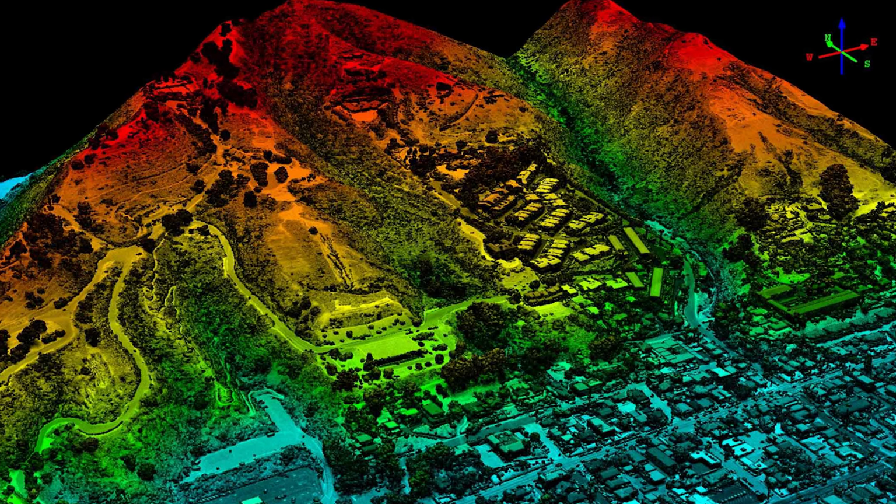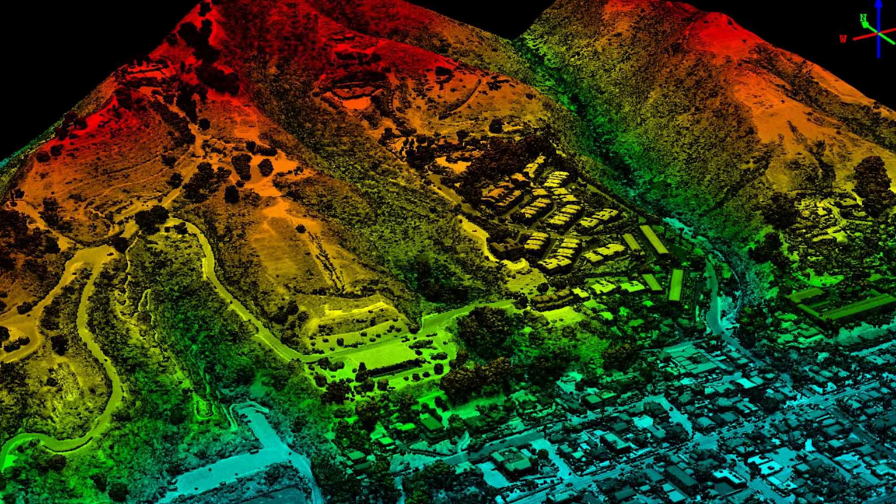When we add an object here, the pulses will bounce back faster because this object is closer to the instrument than this surface. With the difference in laser returns and wavelengths, a 3D representation of the area can be made.